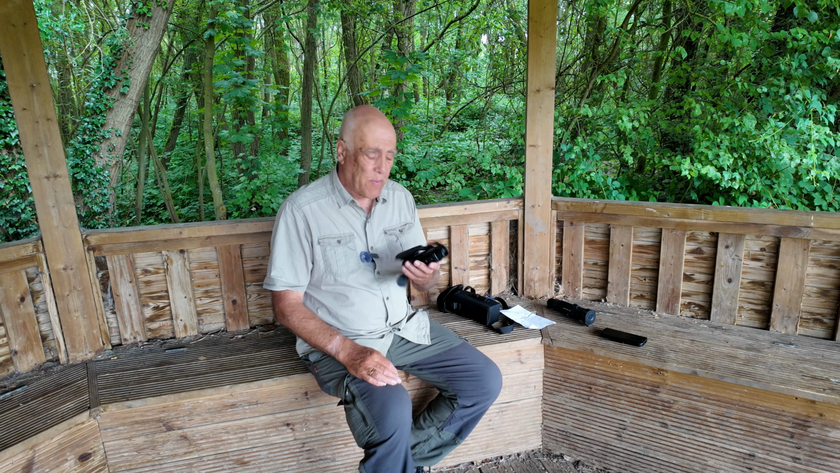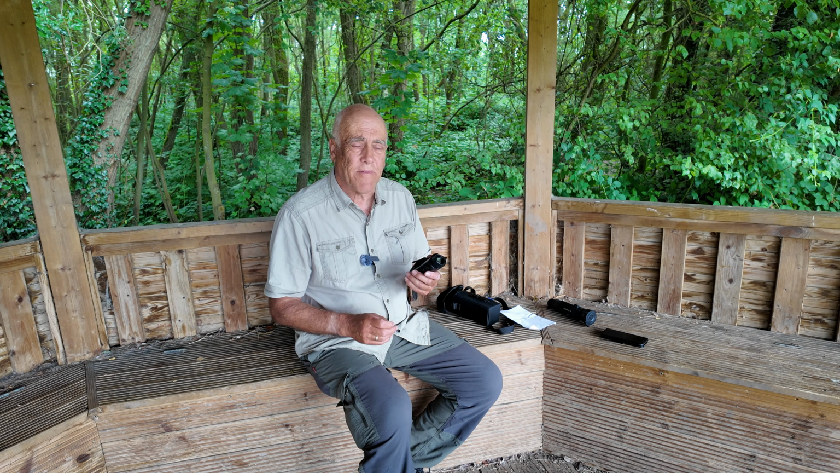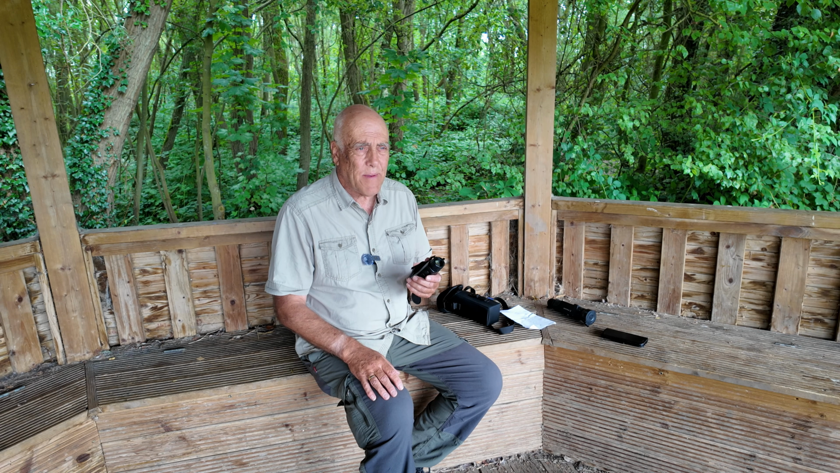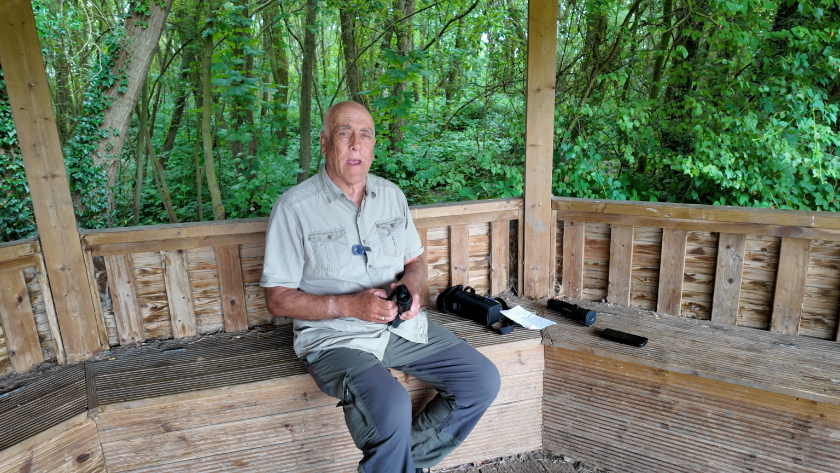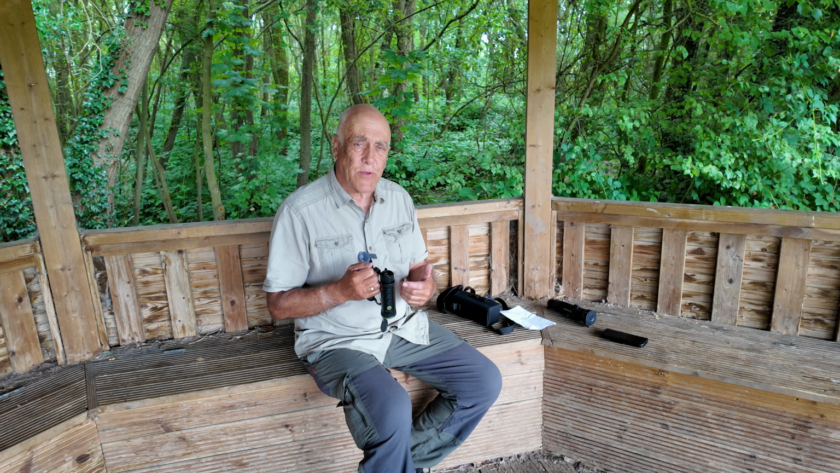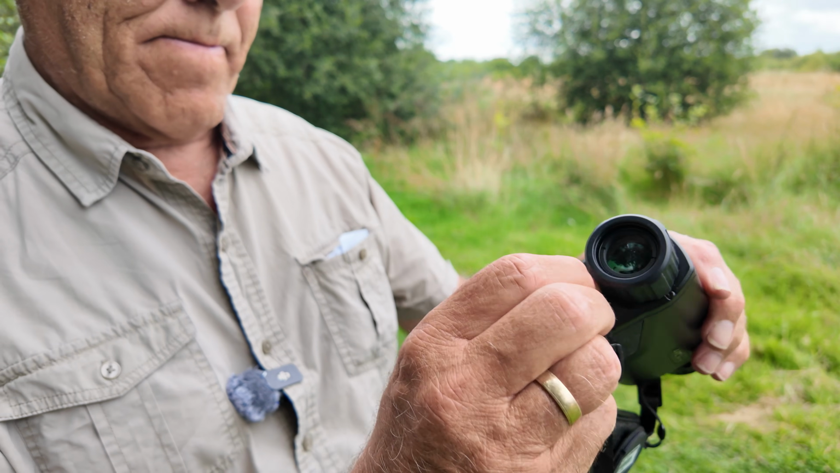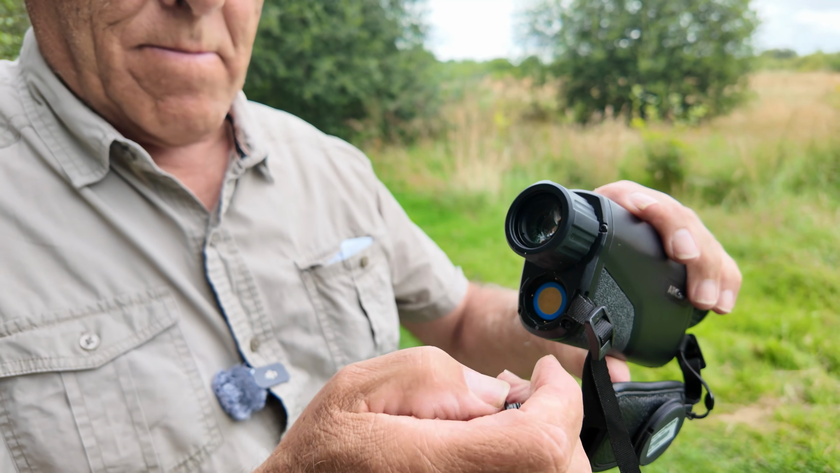The battery in here is supposed to last 6.5 hours. I can't say it has done. It was almost flat this morning and I haven't used it anything like 6.5 hours, maybe 3 hours at the most, and I doubt I even got to 3 hours, but I have been going through the menus an awful lot during that time, so perhaps that uses up more battery, I don't know. But there is 2 batteries with it, so once the battery goes flat you can just change it and put another one in.